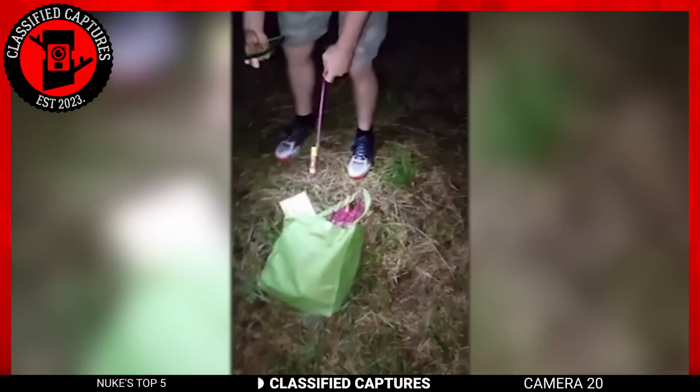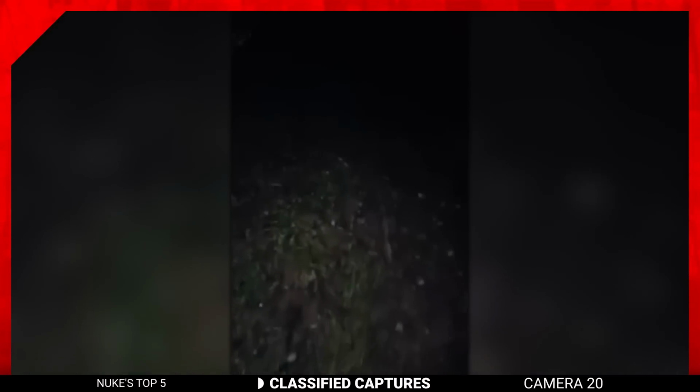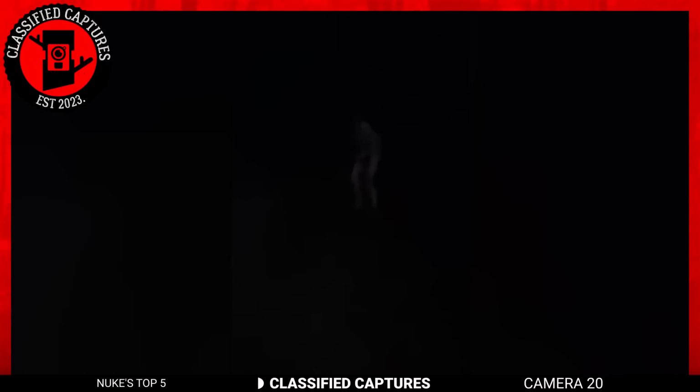Imagine going to the forest with your friends to enjoy some fireworks when you hear something. Would you stay or would you leave? I know I would get out of there, which is what these friends tried to do. But whatever was making the noise was not prepared to let them leave. Like something out of a horror movie, it appeared out of nowhere and started attacking them. You can literally hear the fear in their voices.